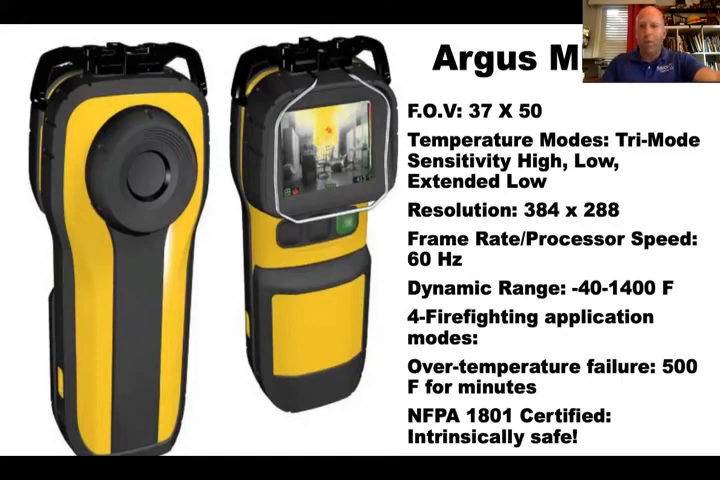So this camera has tri-mode sensitivity. I told you I'm not a big fan of that, but the one thing they did differently I thought was pretty smart was they don't change the temperature bar. It just says 0 to 2,000 degrees, that's the range. Never changes. What changes is that little triangle in the upper left-hand corner. This is the part that gets a little confusing. If you don't see a triangle, you're in high sensitivity mode, 0 to 300 degrees. You can stay high, as my friend Joe DeVito says. When you see that triangle, you need to stay low and you need to be flowing. What's in front of you is at least 300 degrees.